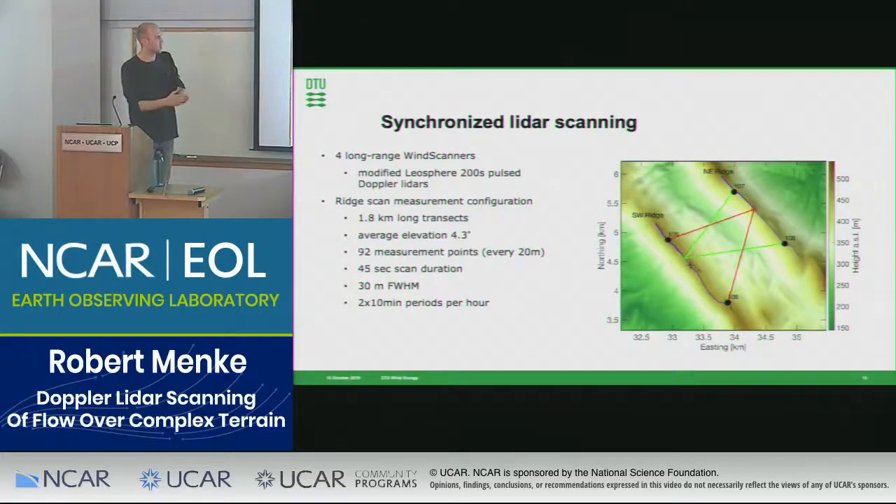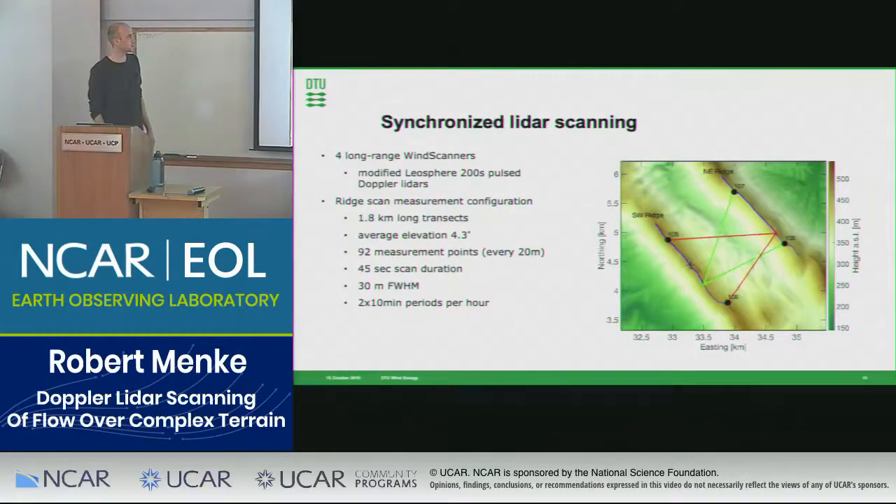So these two lidars followed in a synchronized fashion these two traverses along the ridges. The transects were 1.8 kilometers long and had a very low elevation angle, which was optimal. Especially for keeping these elevation angles low, we placed them on the opposite ridges. So our measurements would be less affected by vertical wind components that are pretty high in complex terrain.